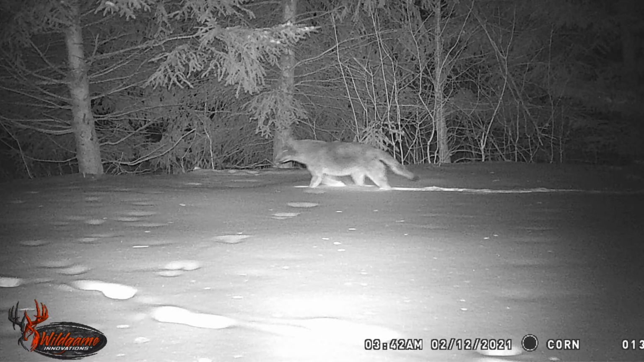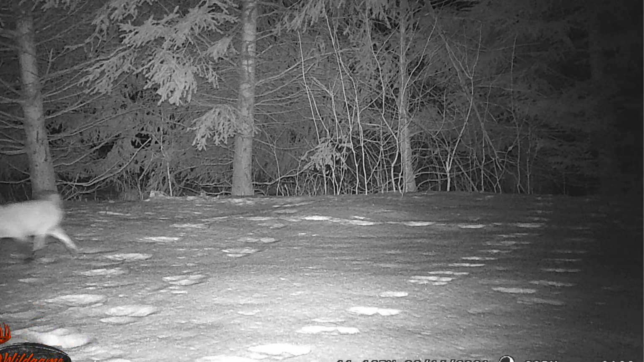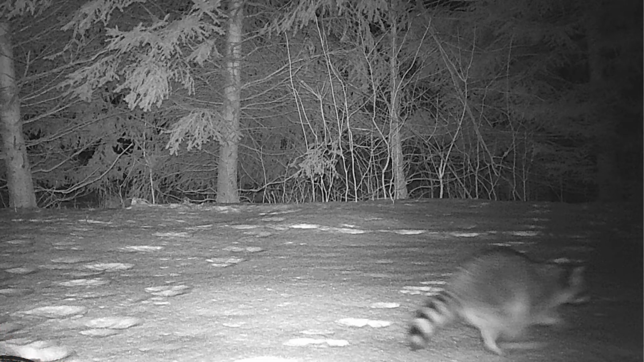Here's the one that made you cry. Walked right past my set, that big coyote. Oh man. This one's a grinner, walking past the set again. There's a fox too. Got lots of foxes passing this spot. Man, I couldn't get one to check the dirt hole out though. This one's a big coon.